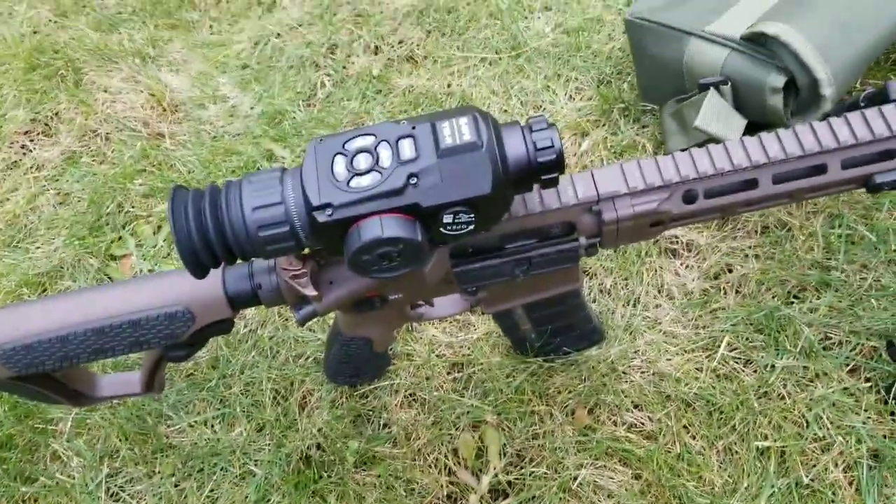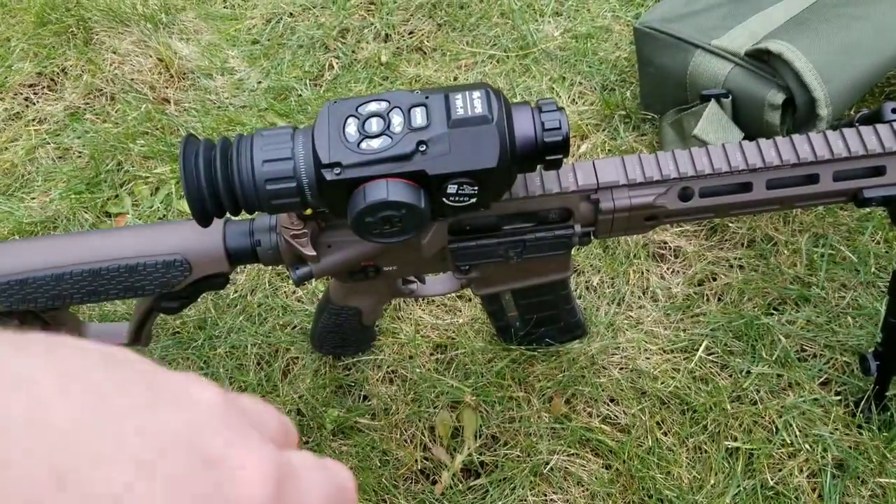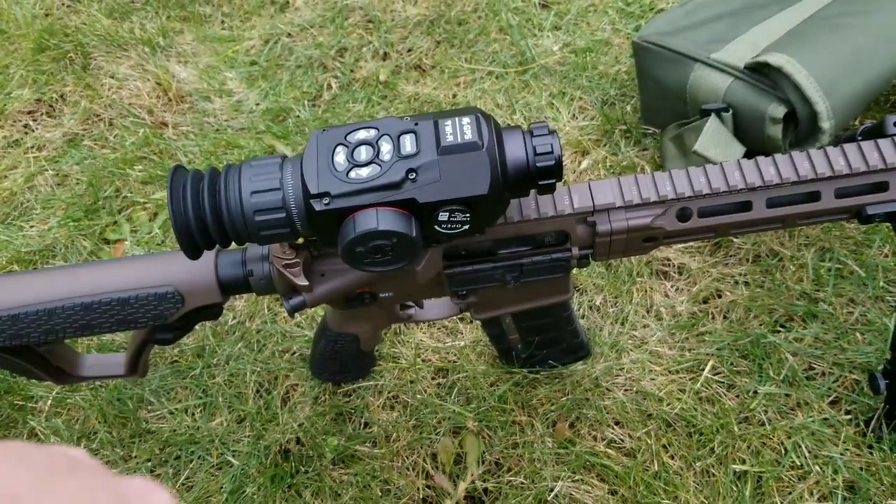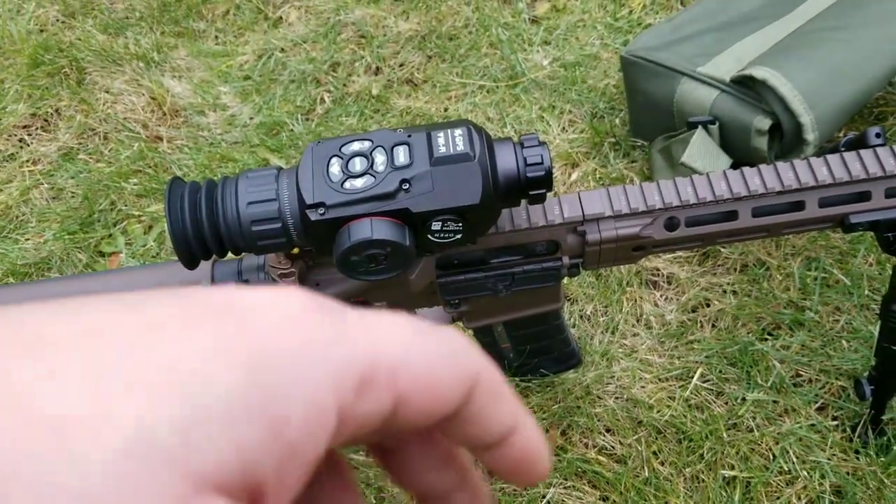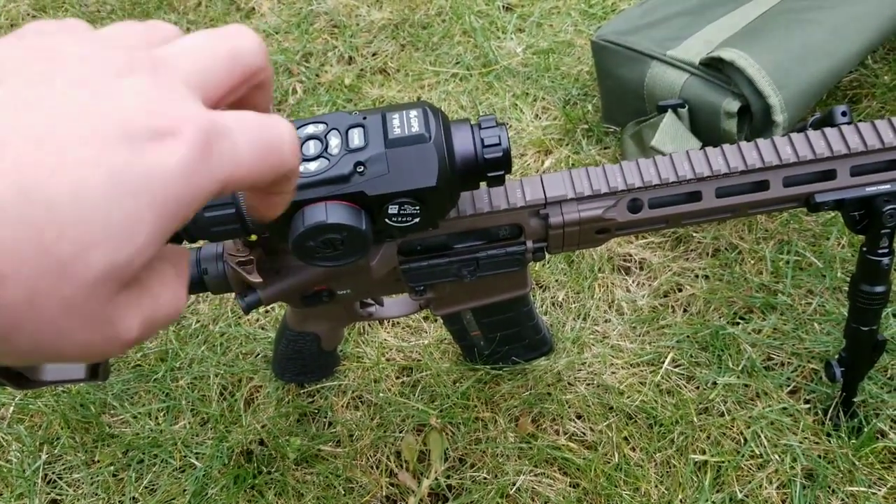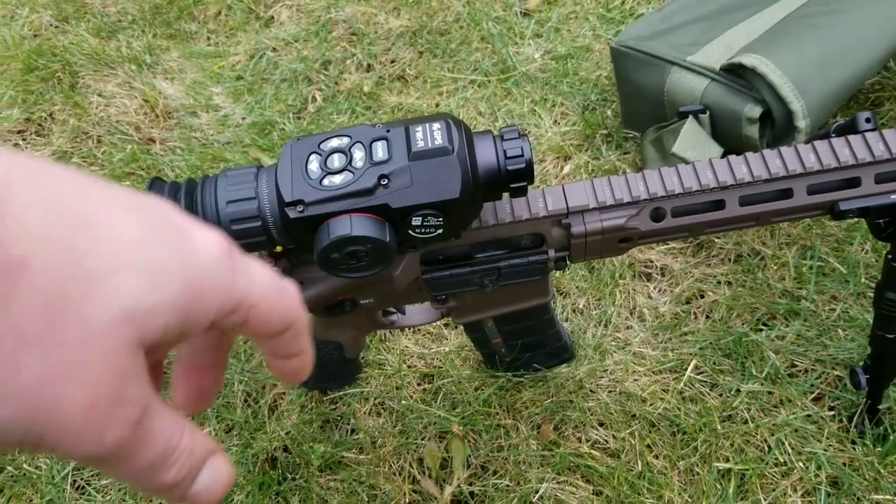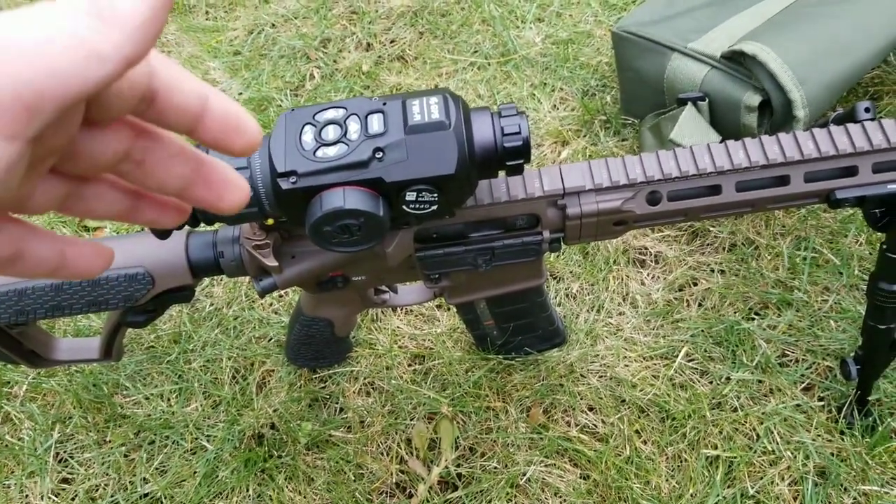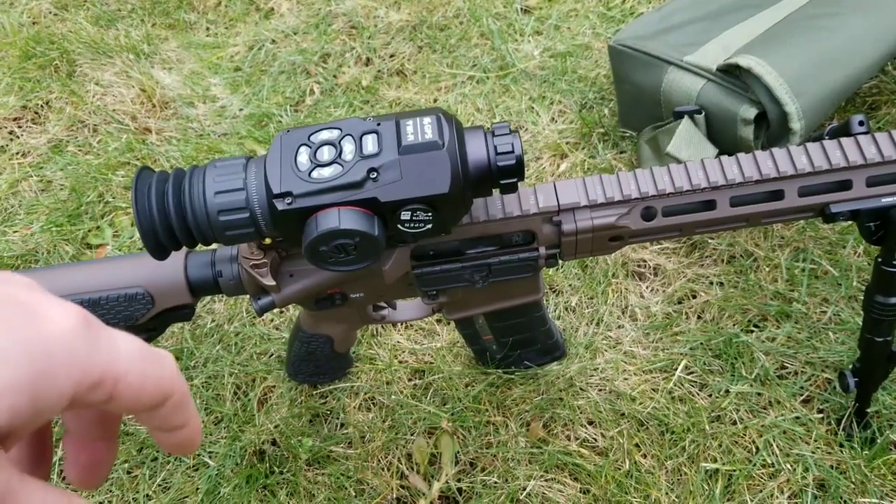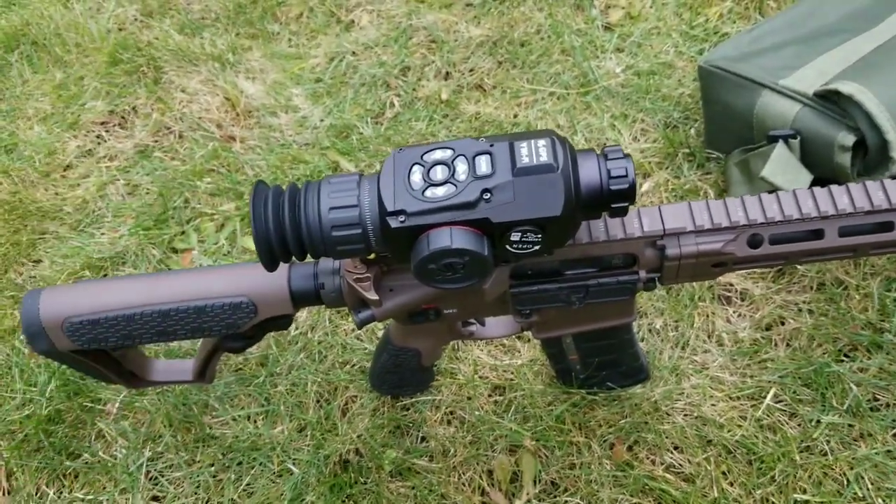But if not from my video, go ahead and do a YouTube search for this site and you'll see a ton of videos of people hunting hogs, deer, and you'll be able to see the different color palettes and how to use it. So that shouldn't be an issue there. One thing with this, once I go to try to show all the settings on the video, it wants me to stop recording. So even if I do happen to get the recording inside on this video, I can't show you all the options, but there is a video, like I said, on YouTube that'll show you all that stuff.